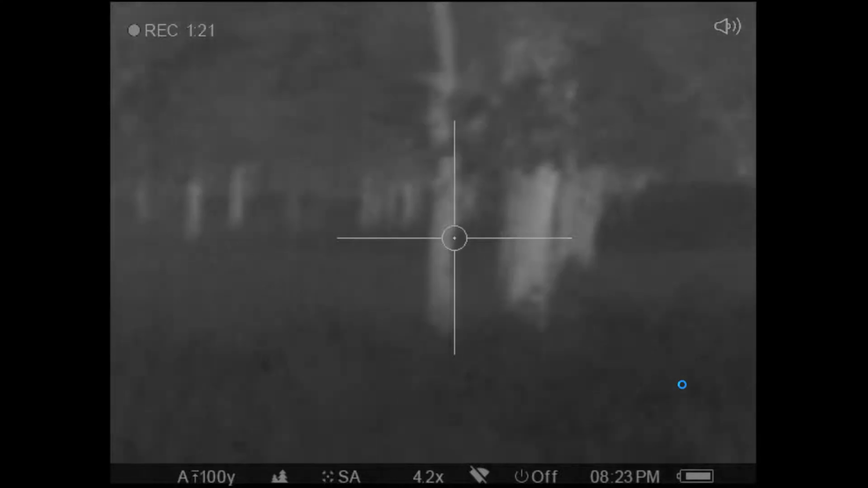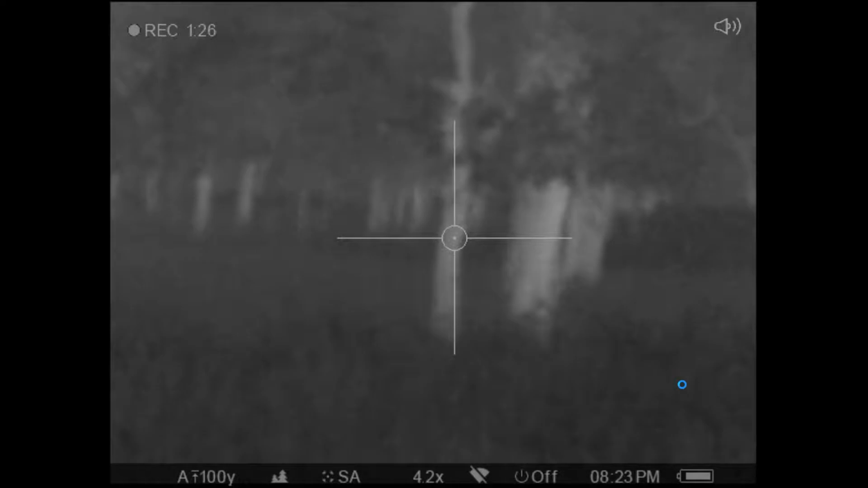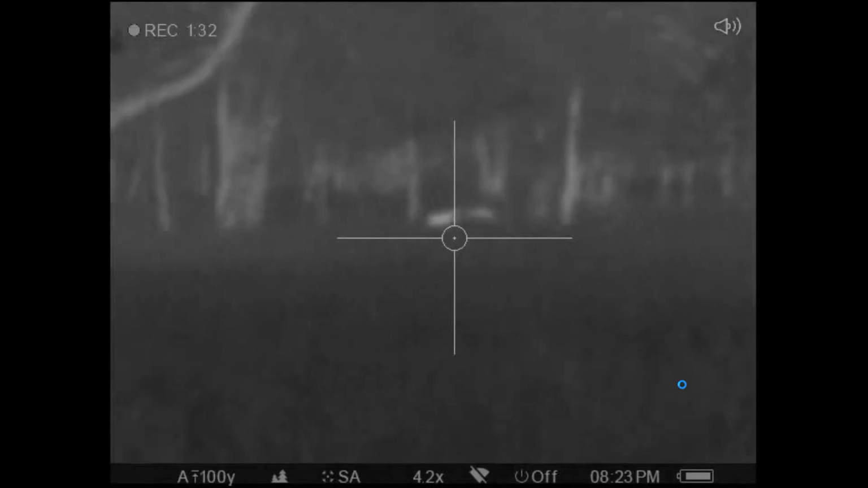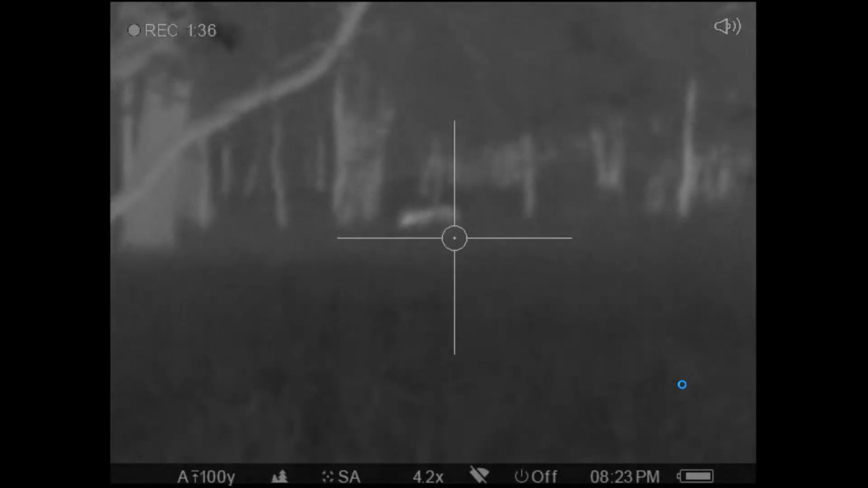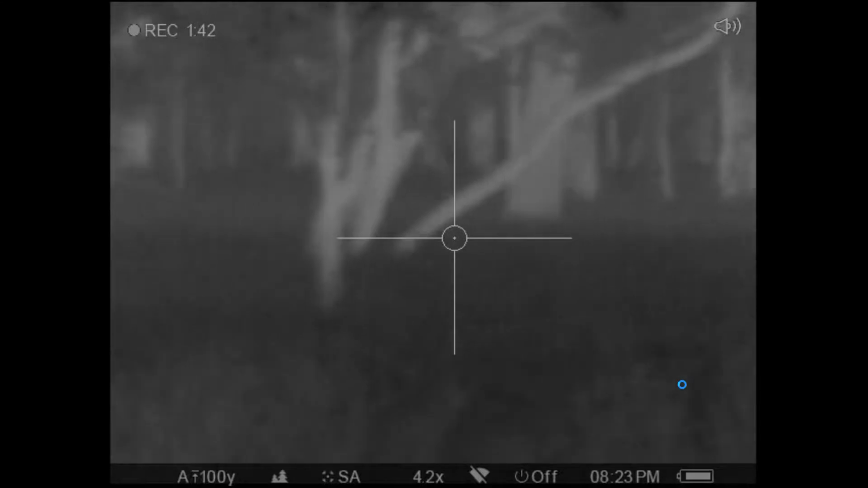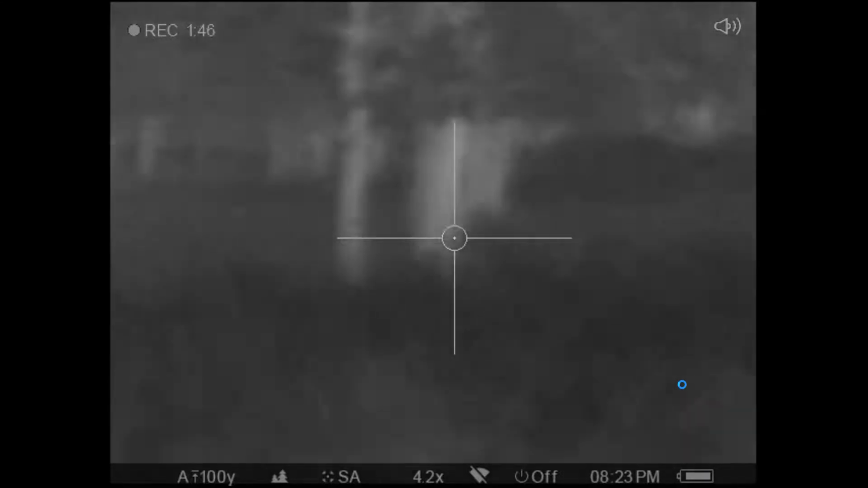Still looking for him. He's out there. He'll come out here in a minute. We're looking for him. There he is. He made a little detour. It's amazing we killed any of these hogs. I know you don't see him, but he's down for the count.